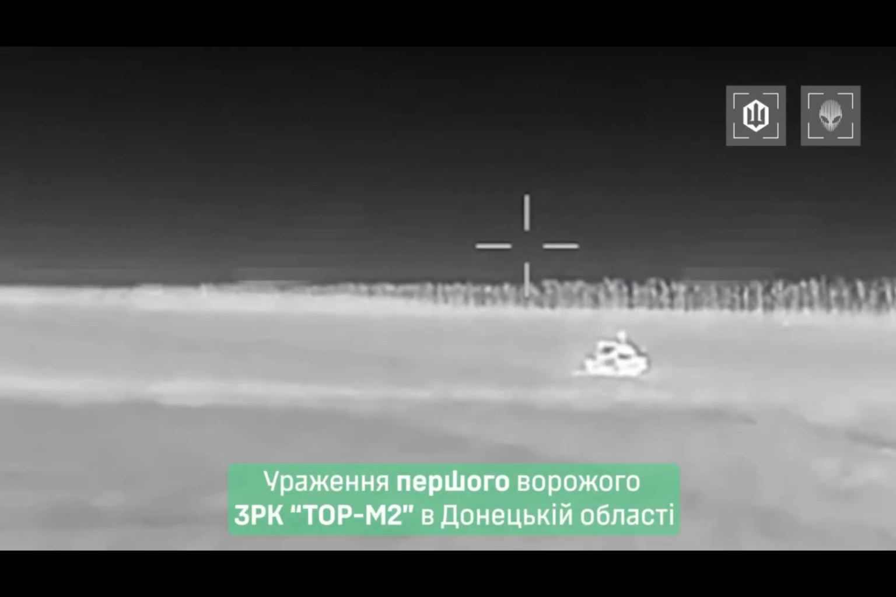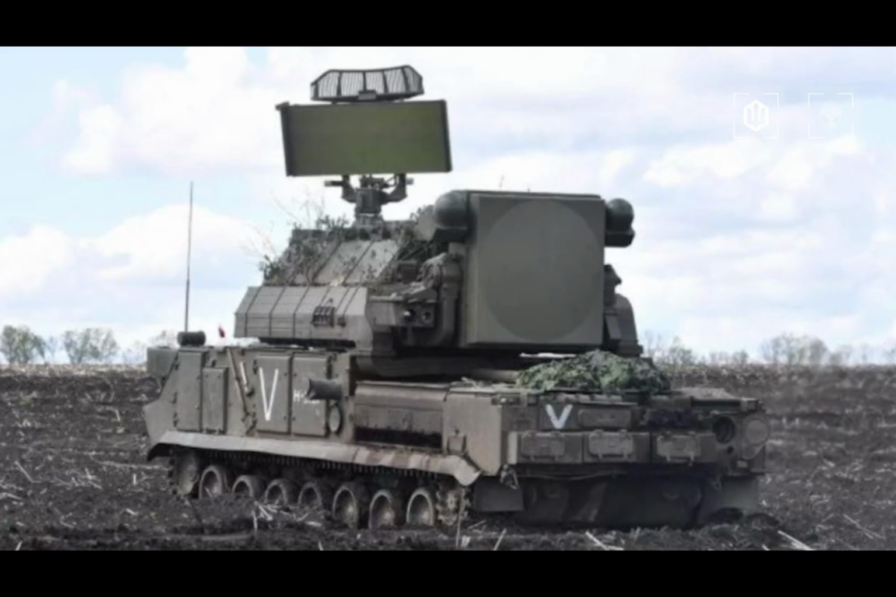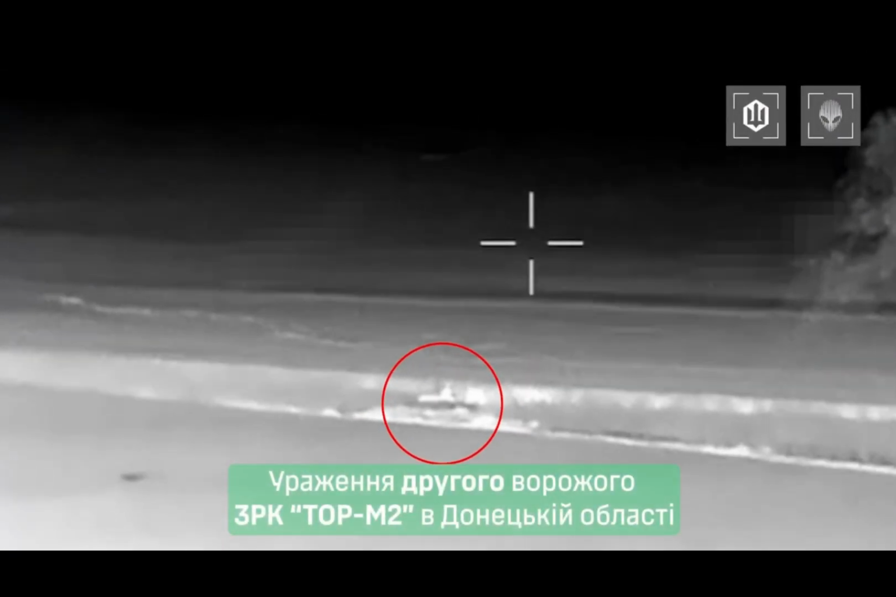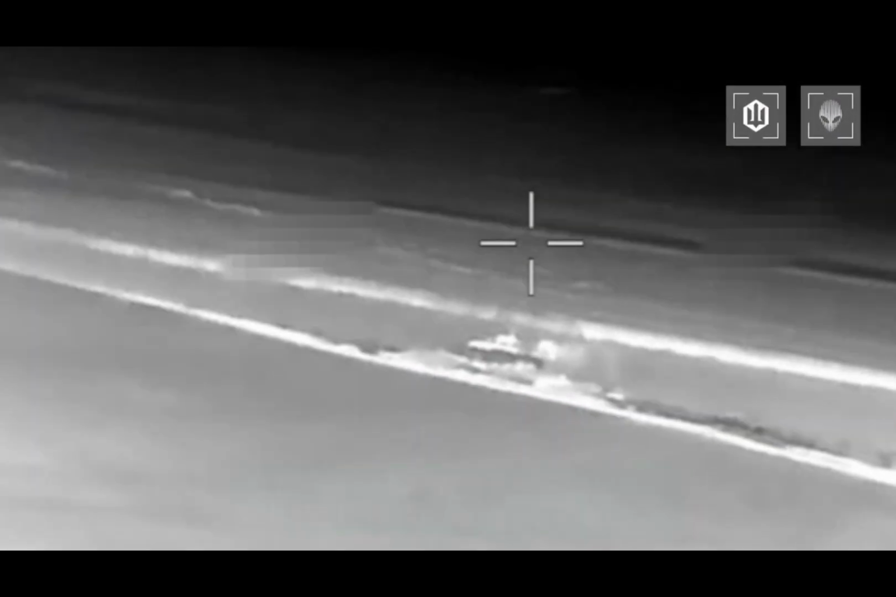Another Russian Tor M2 air defense system. With that kind of money, a modern school could have been built in Russia, but instead it was spent on weapons. Apologies, that amount could have funded 2 modern schools.